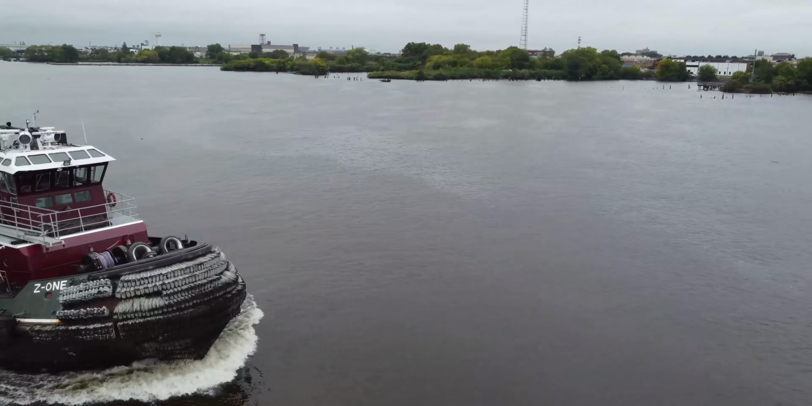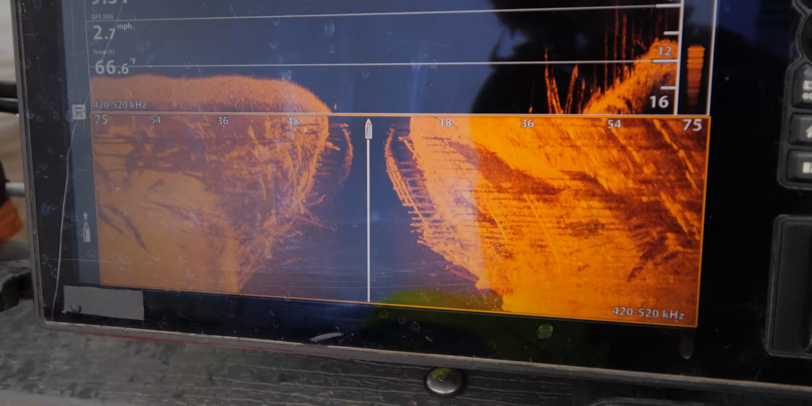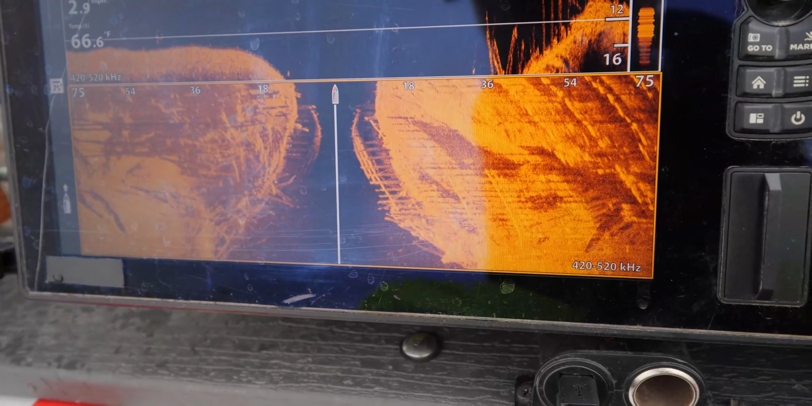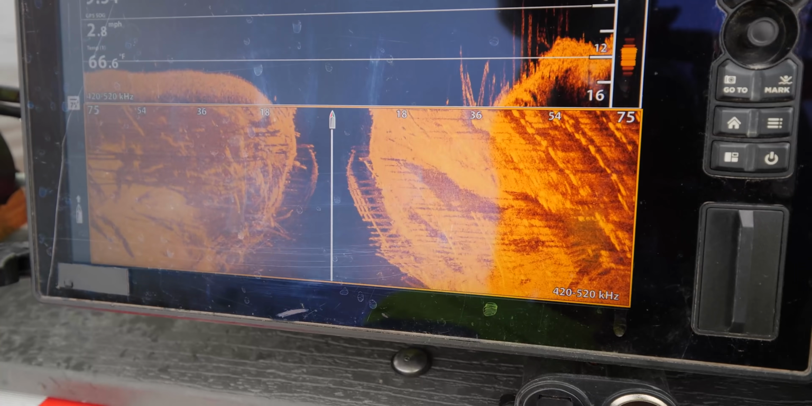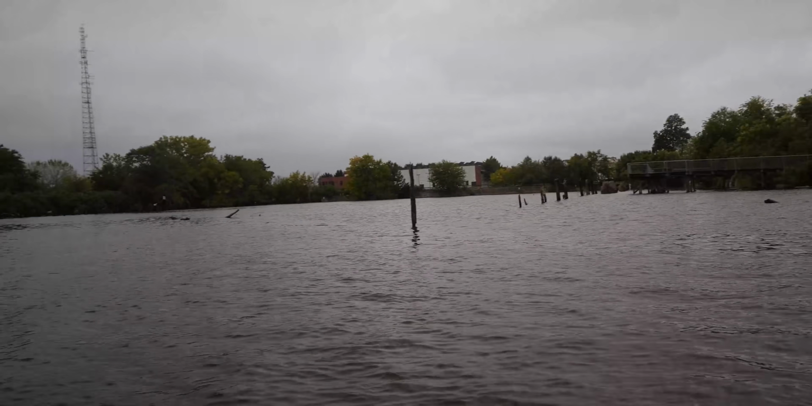So here's a fun little underwater old pier here as well. You can see some of it still sticking up here. So it came out here quite a ways.